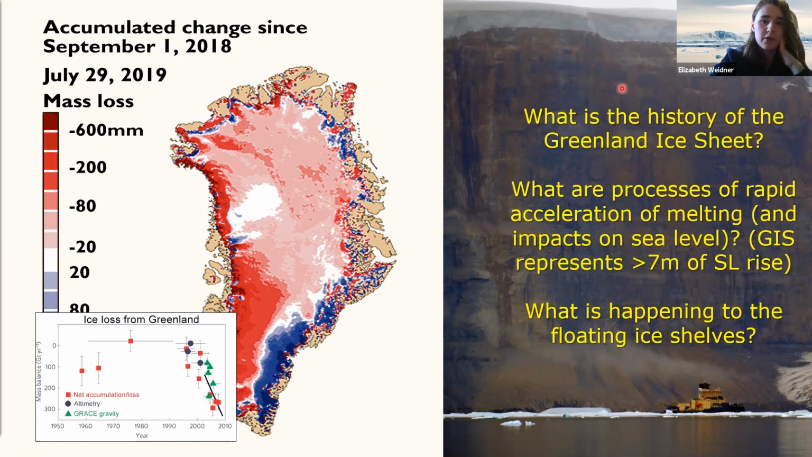And so as part of our overall goal, we're primarily interested in studying the patterns and the causes of this relatively sudden dynamic change in the Greenland cryosphere, which has very real world consequences. The total melting of the Greenland ice sheet represents more than 7 meters of sea level rise.